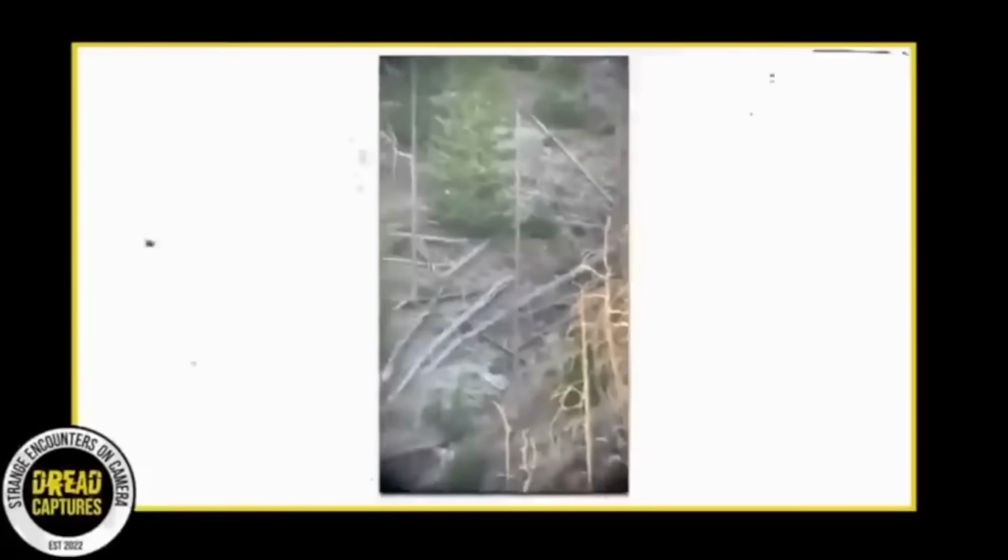Okay, so a few things. It's crazy how close the cat gets. I can't believe how quietly he snuck up behind the deer. I mean, everyone watching this knows how skittish deer can be. He gets inches away and you can tell that the deer never saw him coming.